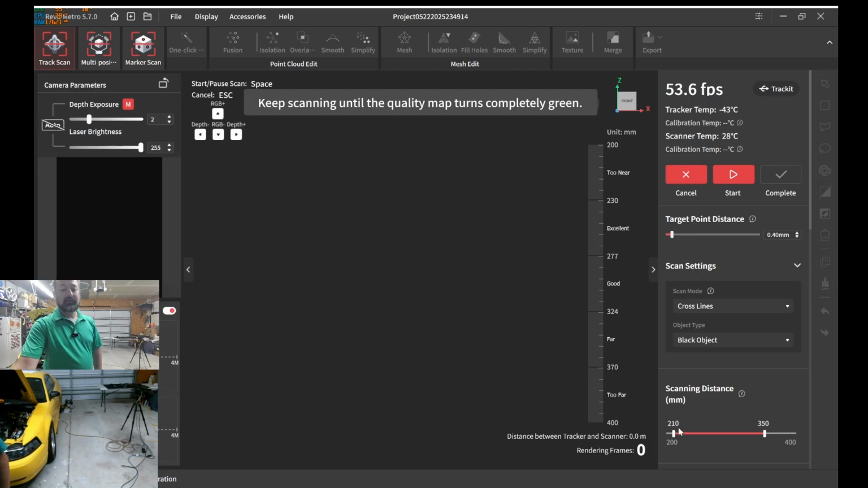I think I'm going to leave the scanning distance range just fine. But what I'm going to do is bump up the target points. We're going to go ahead and set this to 0.85. Now, this has nothing to do with scanning resolution. This simply is what's being displayed on the screen, what you see being scanned. So it's going to come in green quicker because it's only trying to satisfy 0.8 millimeters versus 0.4 millimeters.